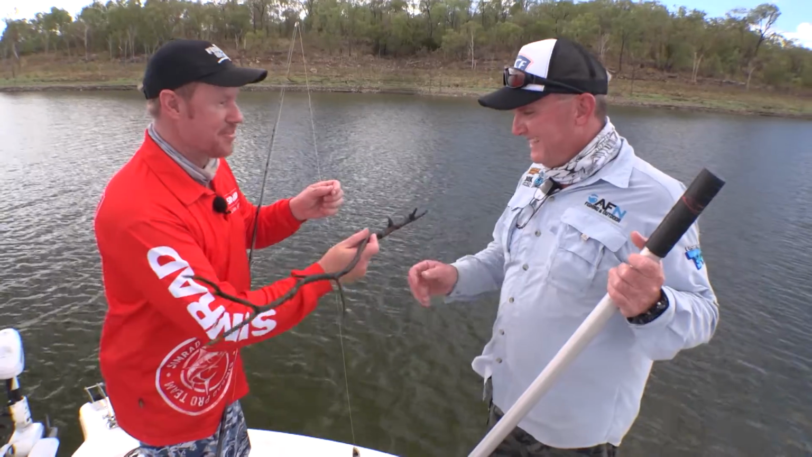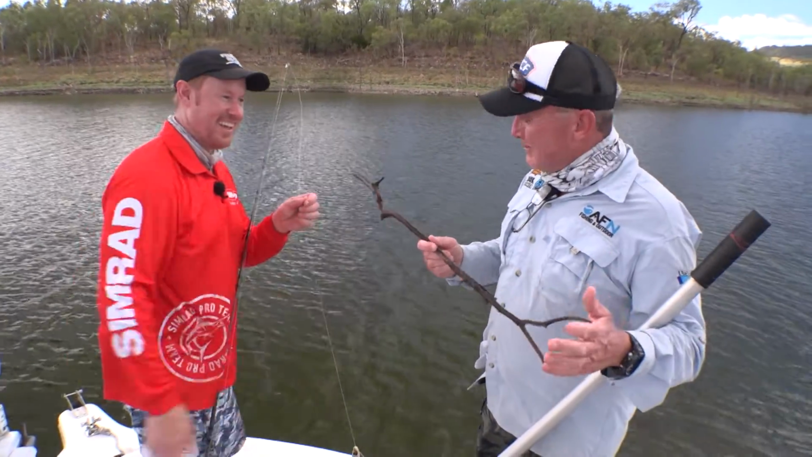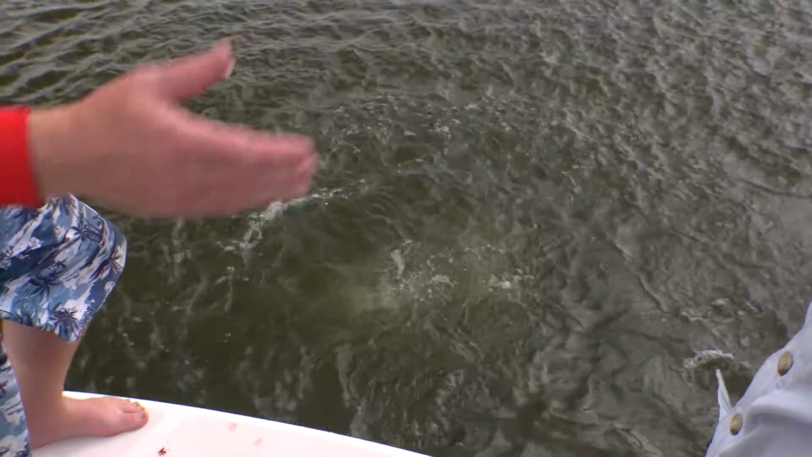Here's something to remember the trip by, Jace. An antler fish. You can take that home and mount it in your man cave. I might have to put it on the brag mat and see how big it is. Well done.